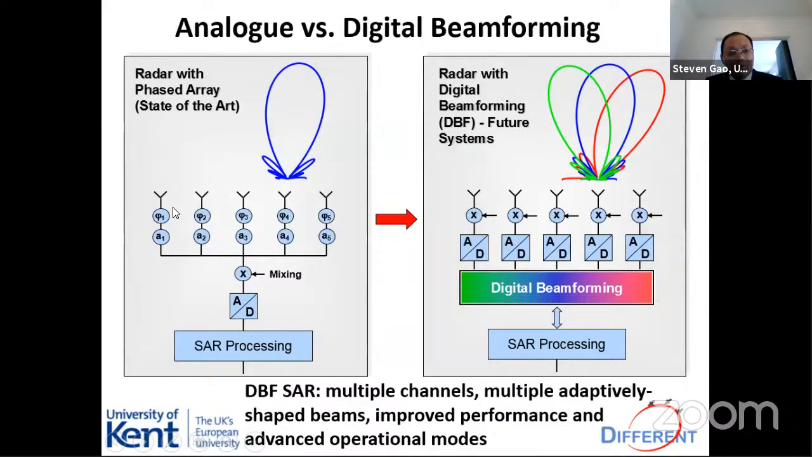On the left side, you can see 1, 2, 3, 4, 5 antennas, each of them connecting to phase shifters and amplitude control. Then we combine them, then the AD converter, and finally SAR processing. This is a typical phased array, because it controls the phase of each element and achieves beam scanning. But the disadvantage of this one is you can only have one beam, right? Beam scanning, but one beam only.